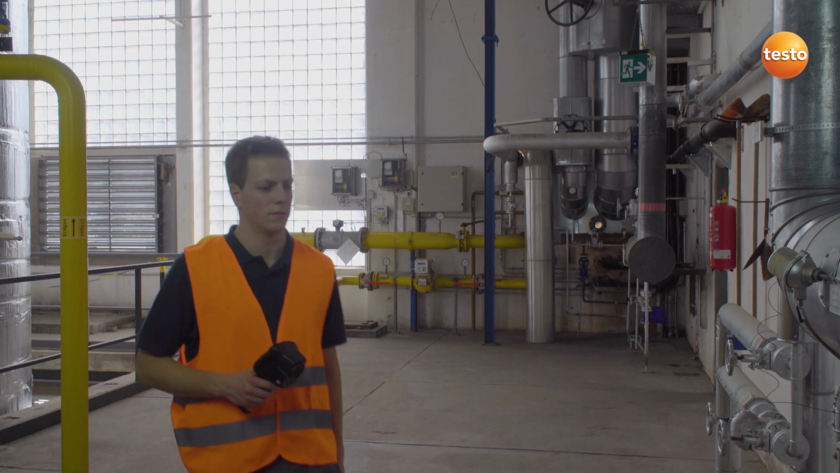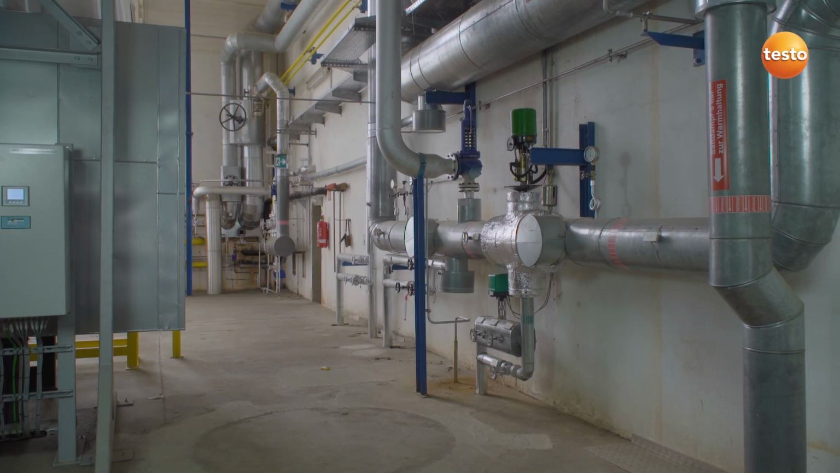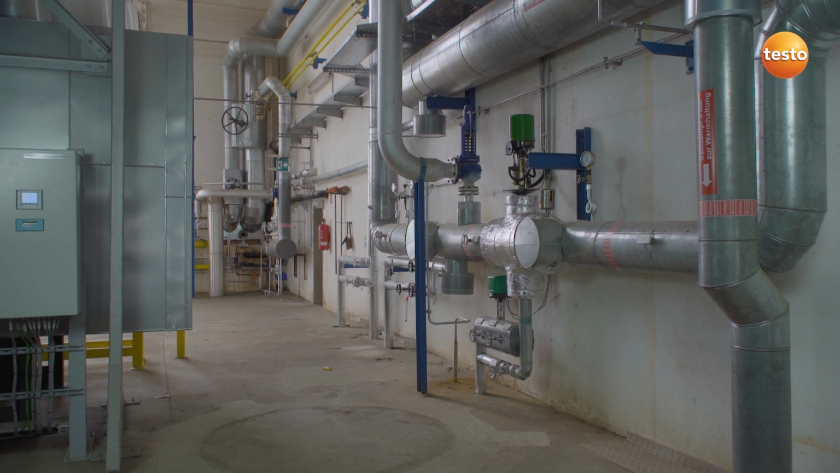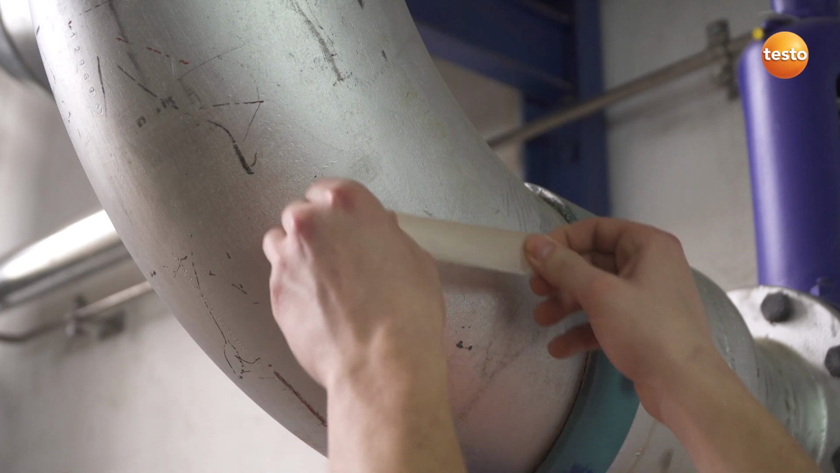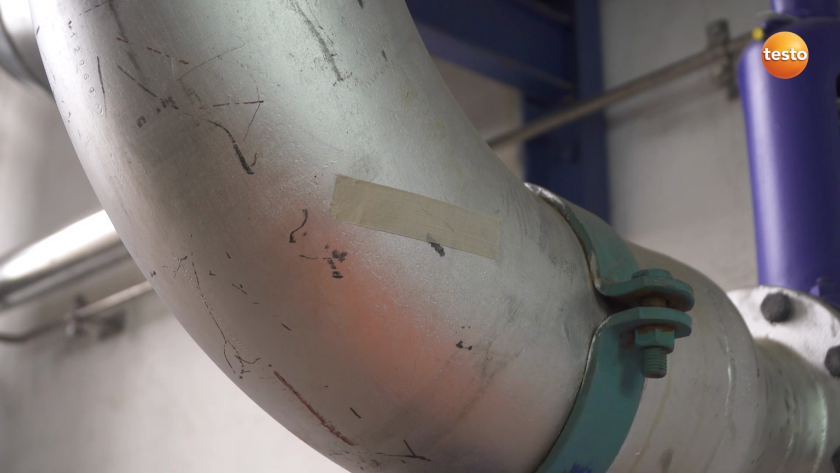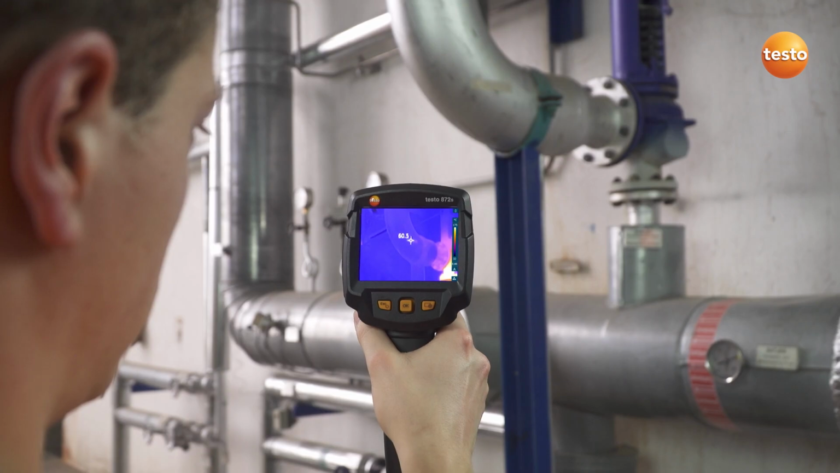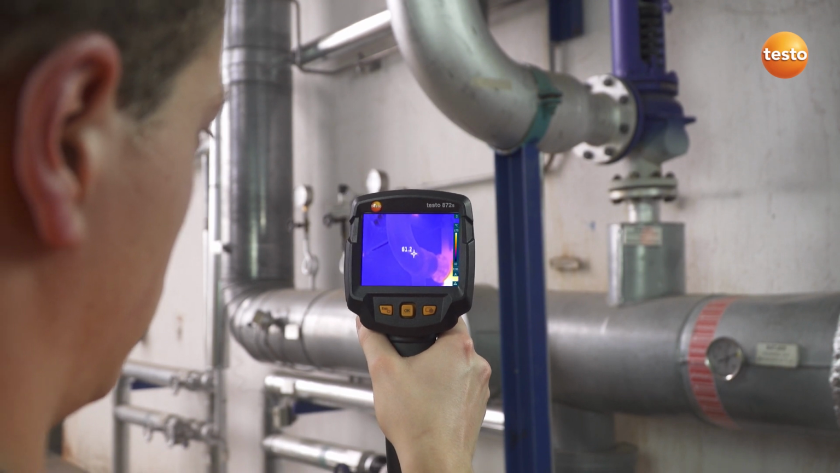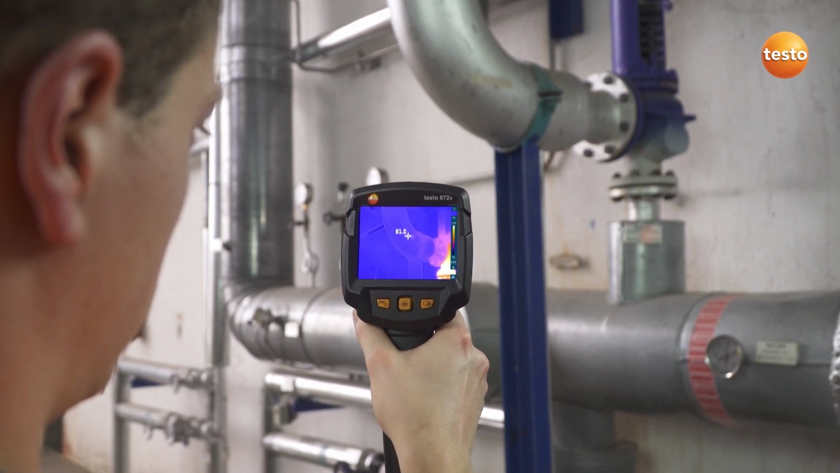One thing before we start the measurement: pay attention to reflections from polished metal components. These can falsify the measurement result. In case of doubt, cover the affected area with adhesive emissivity tape. Thanks to the known 0.95 emissivity of the tape, we can now examine the pipe and the overpressure valve.